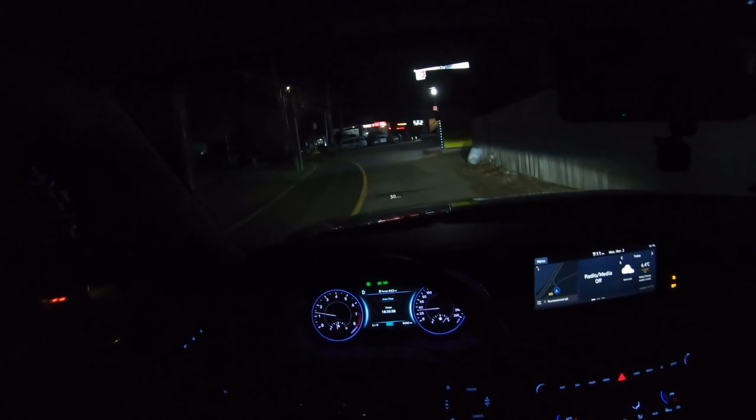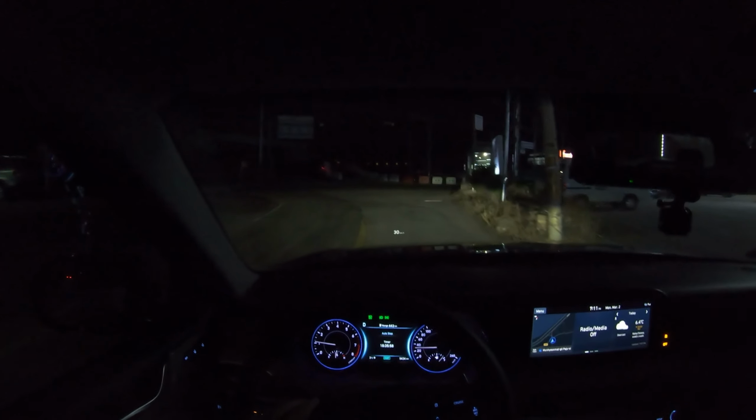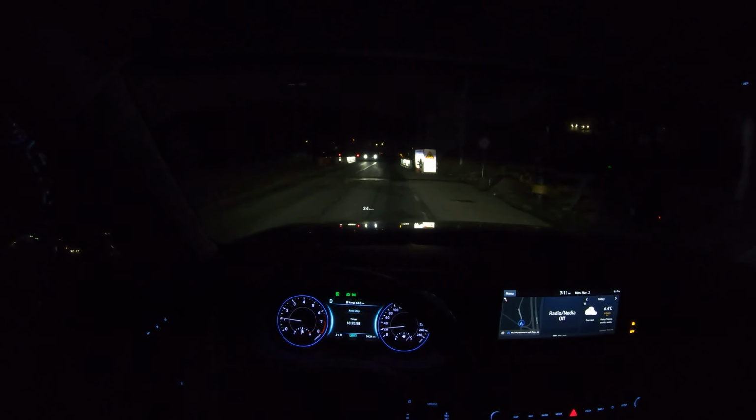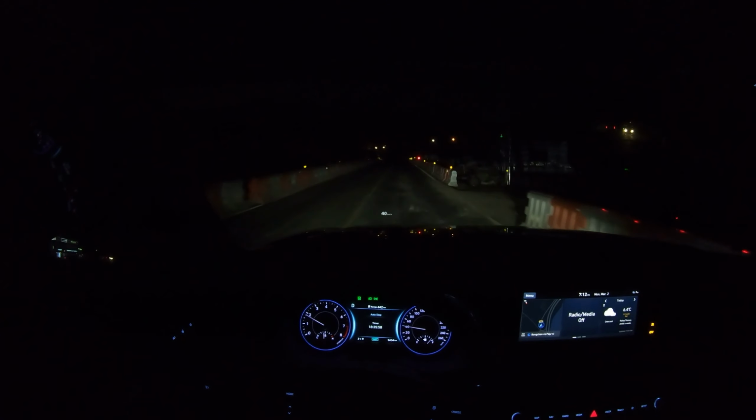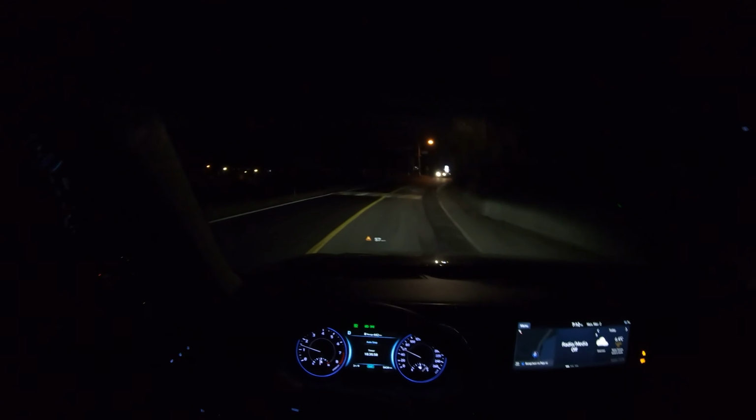And the LED headlamp system from this Hyundai Palisade is really, really bright. So if you're curious about the headlamp system on the all-new Hyundai Palisade, I think you're gonna be satisfied when you get a car. So that's actually a Palisade coming from the opposite direction. So right now. It's hard for me to demonstrate here because there's street lights everywhere, so it will just go on.